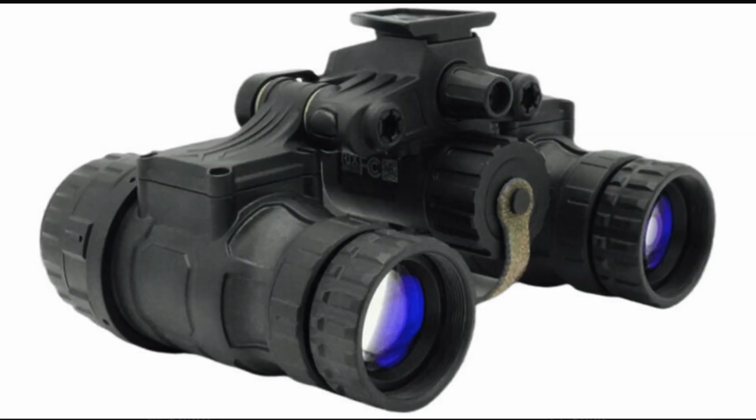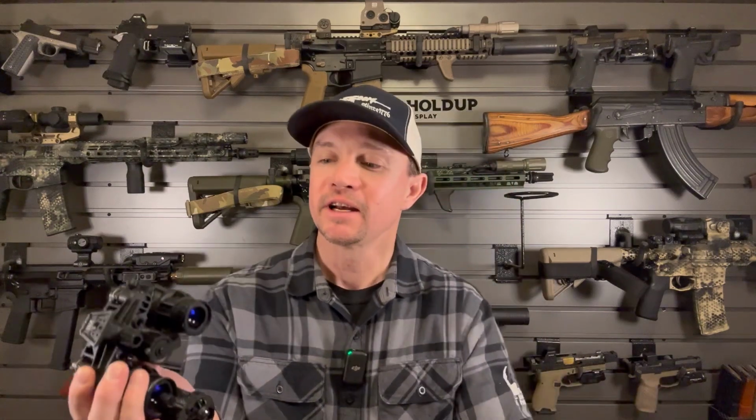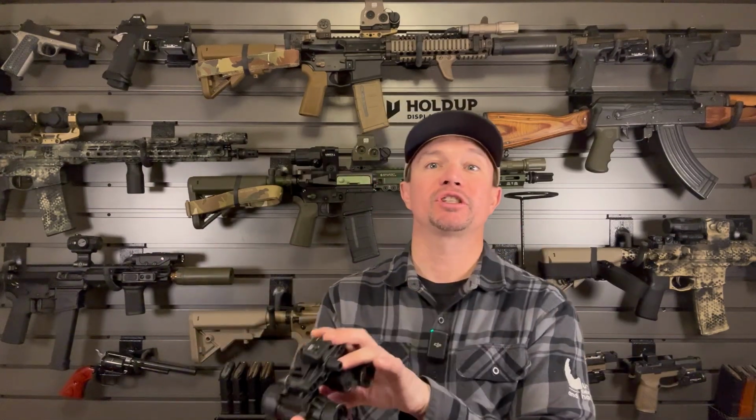They've got an RNV-31S now, which has the same tubes in it as this RNV-31, but with standard mil-spec style optics. Now, I did put Cold Harbor display adapters in these so that I can run accessories that fit on PVS style optics. But if you don't want to have to do that, they do have a new binocular that has those style of optics.